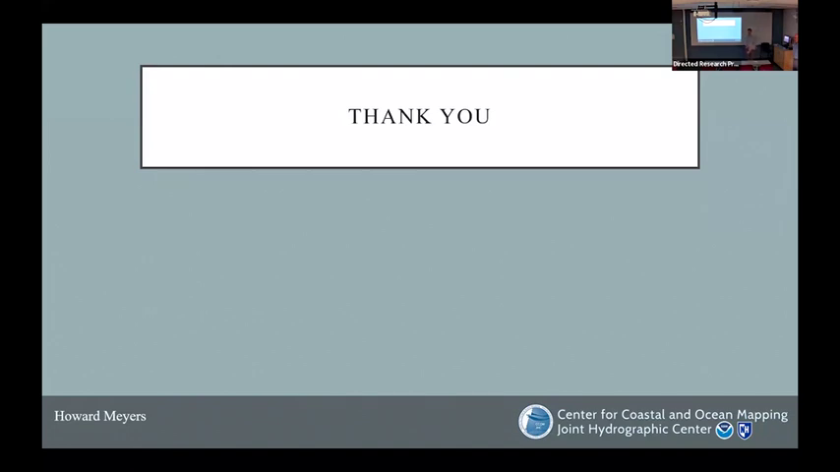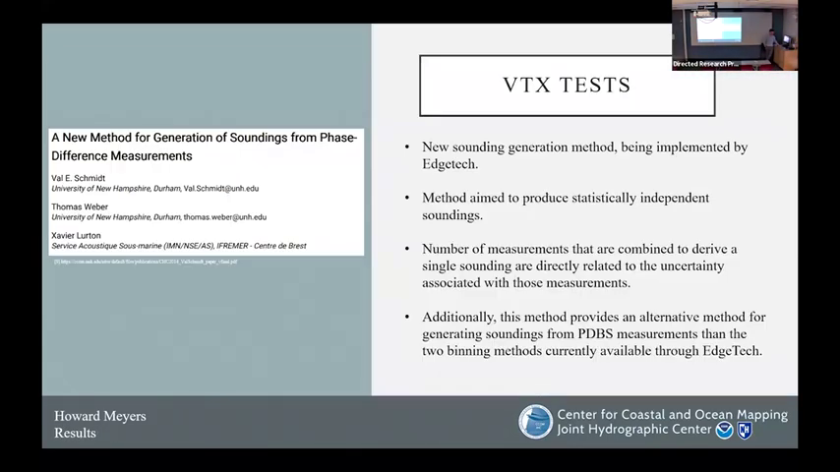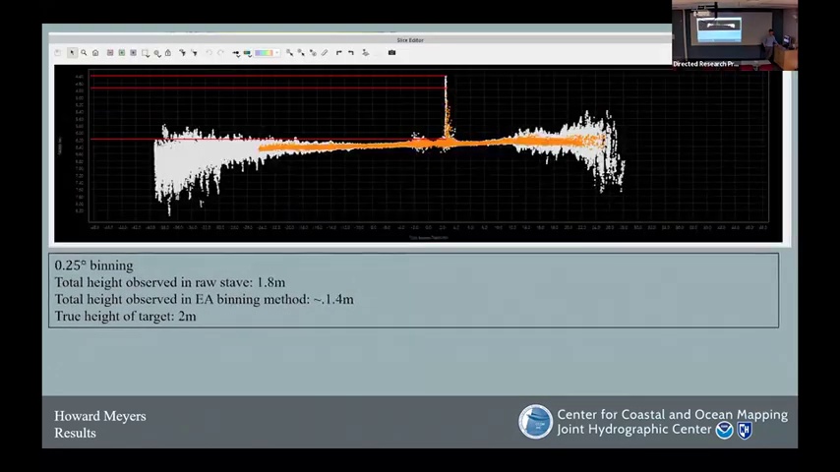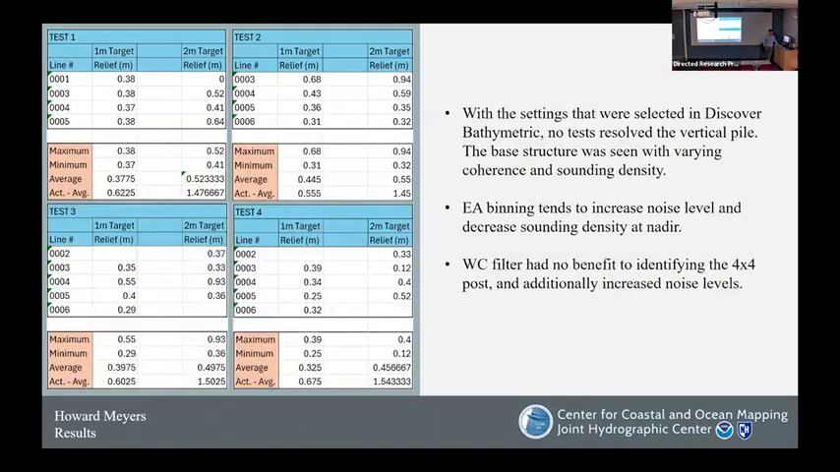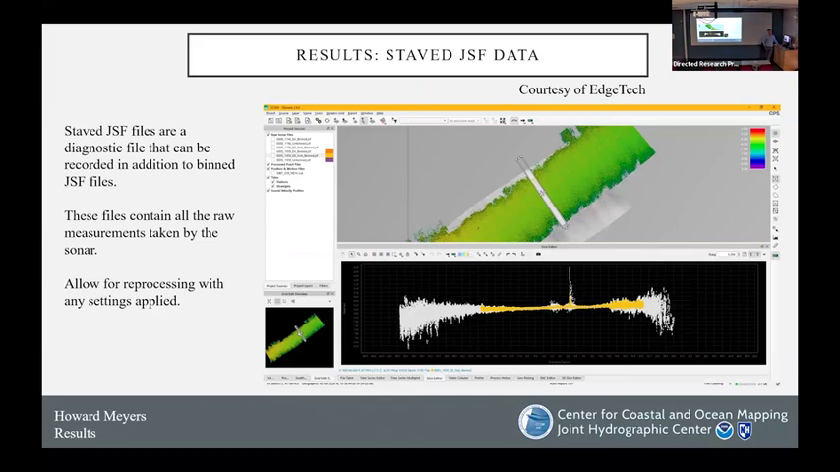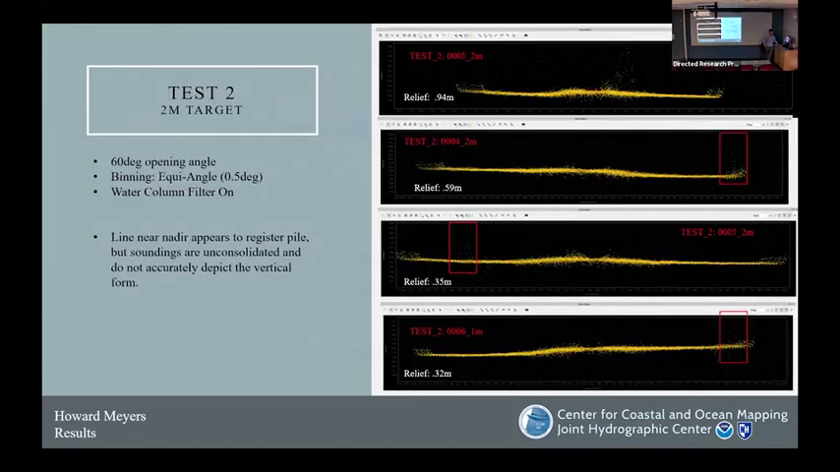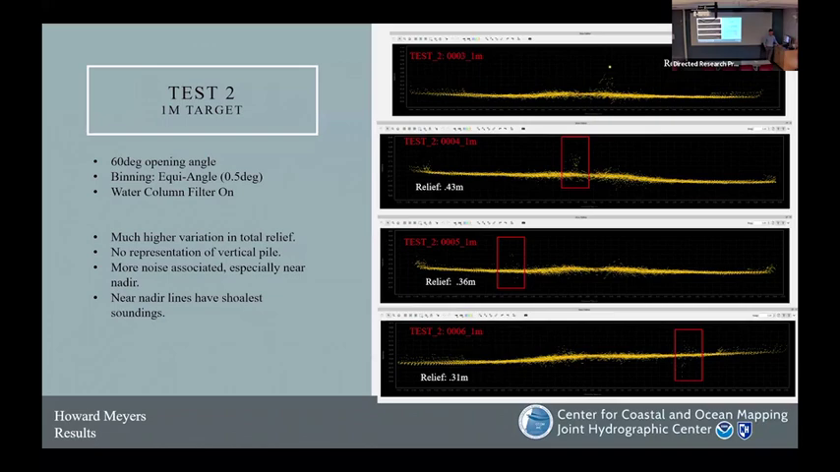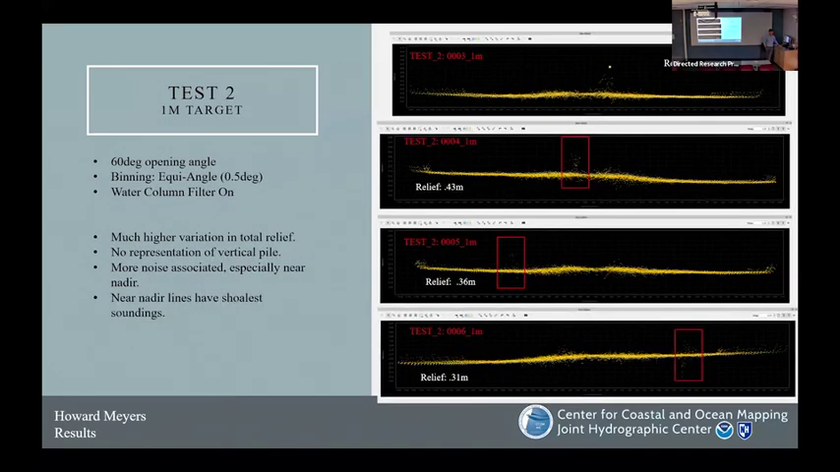Do you mind clicking back to, I think it was the 2 meter, you had red boxes around, earlier on, the 2 meter piles. For the save data or for the binned data? I think it was the binned data. Or if it was a 1 or 2 meter test?